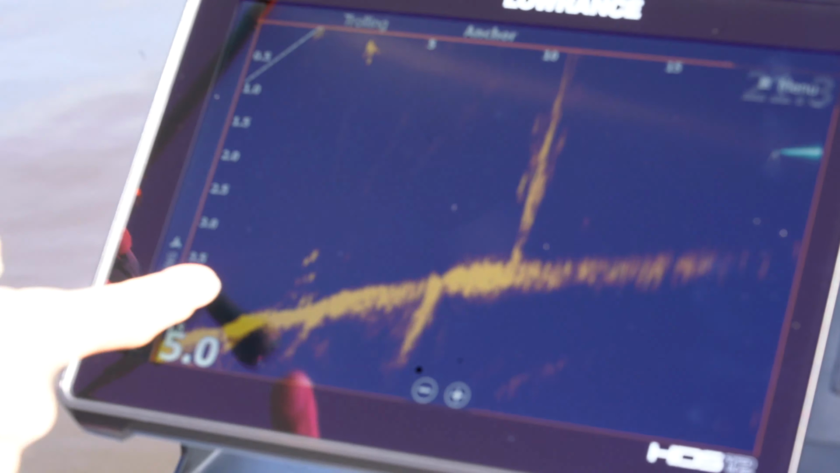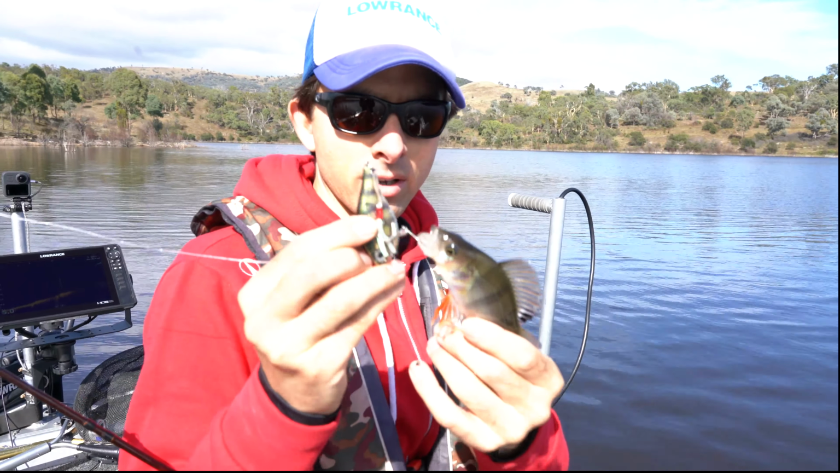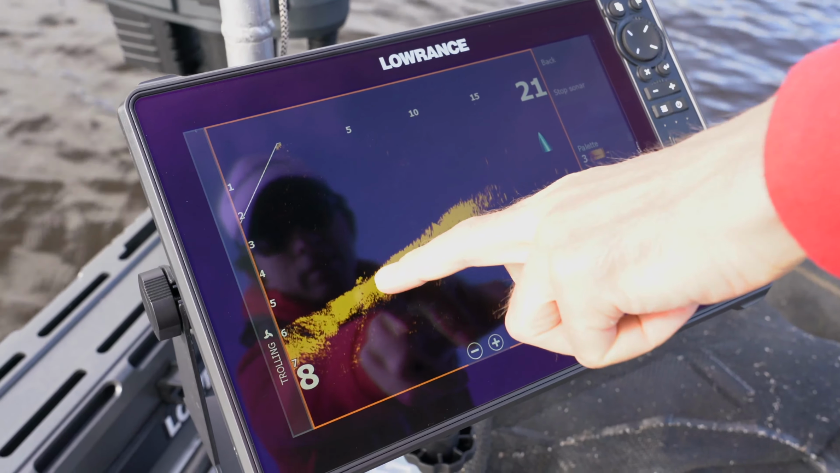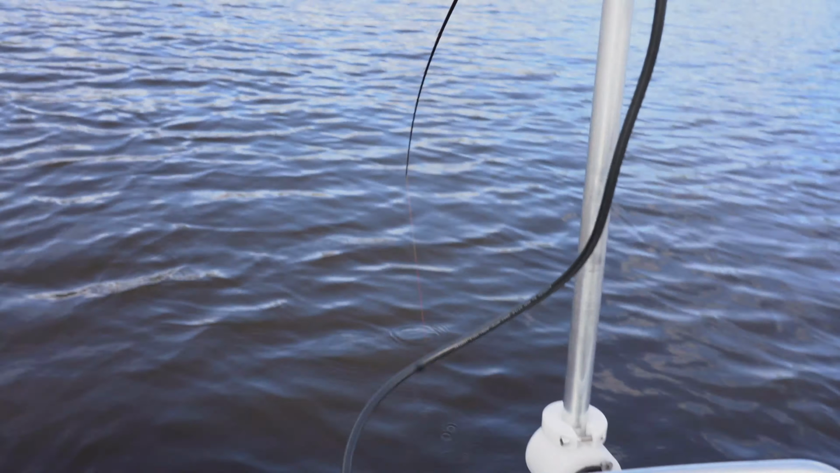There we go, my lure's getting hit so many times, and there's reddies jumping. There's a little reddie, you can see it coming up. Look at the school as I'm bringing it up very slowly. It's tiny fish though, but look at the clarity on the active target with fish of this size. There we go. Those redfin are just here on the bottom. Yep, and I've got one of them. Here we go, and it's not a big redfin.